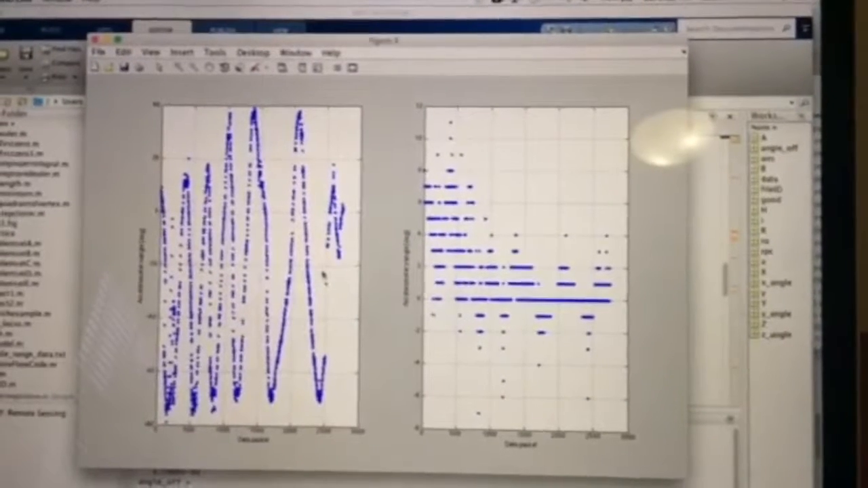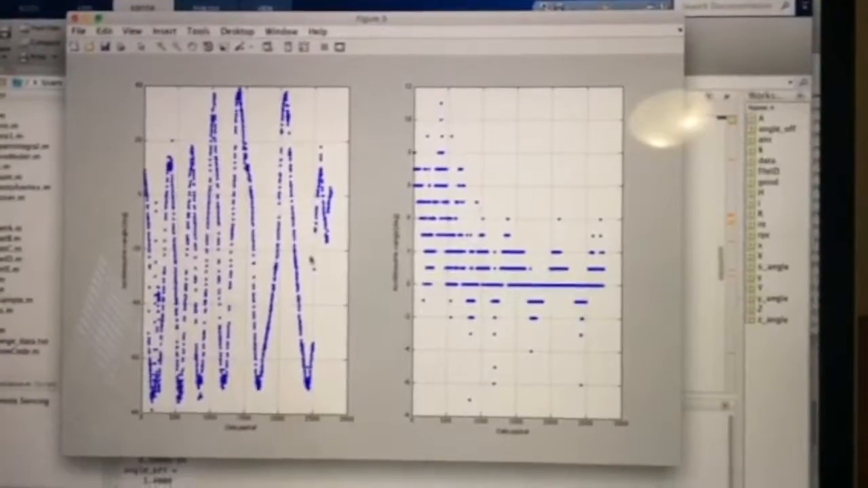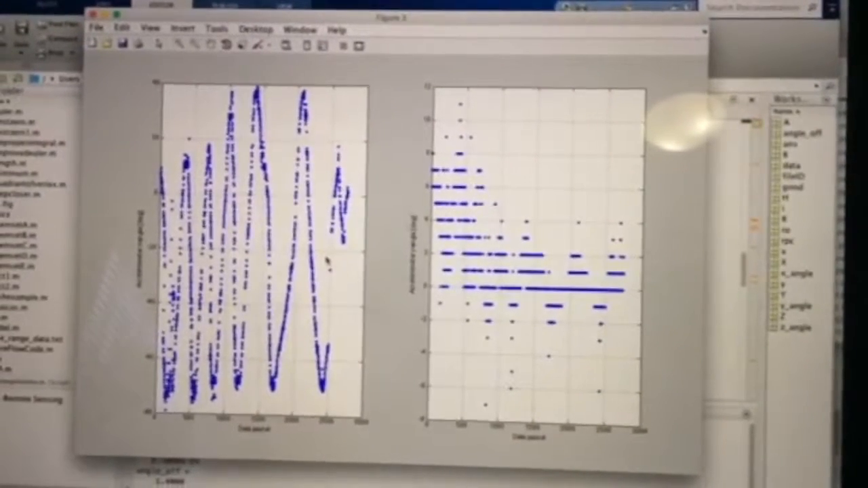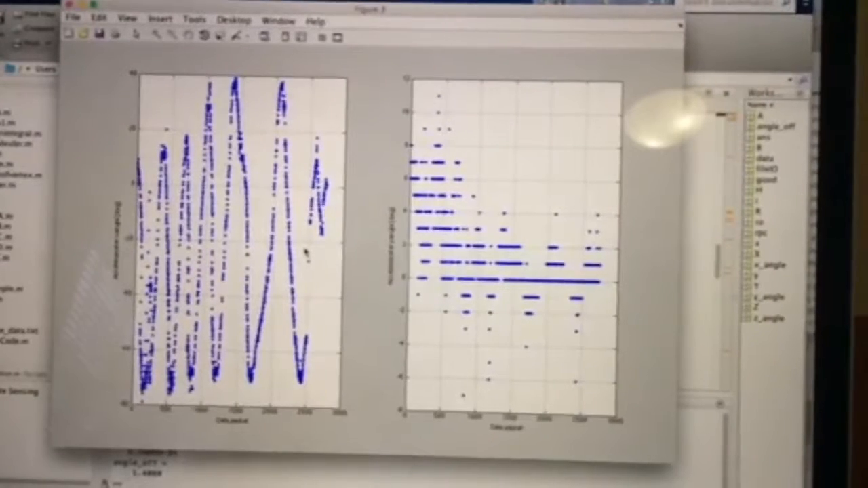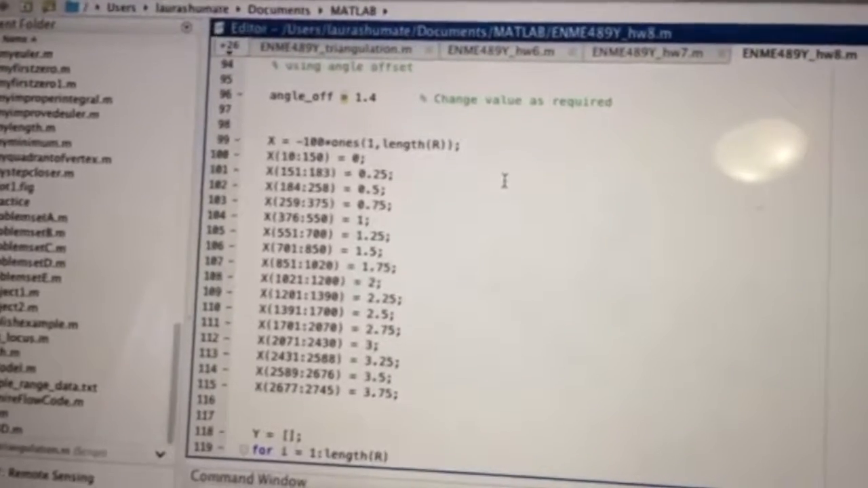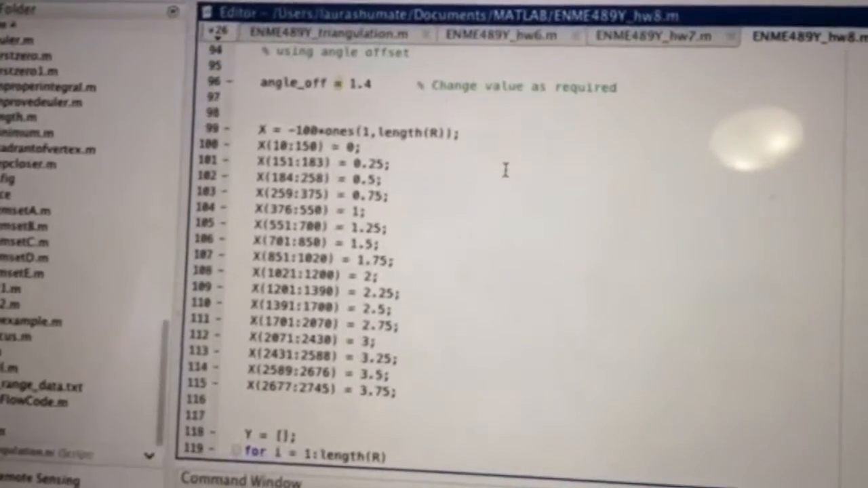Here are some of the MATLAB outputs from my first set of data collection. As you can see on the left in the X angle plotted against data packet graph, the X angle very distinctly goes downward and upward again, representing the downward and upward scans I did for each line scan. I was able to use that plot to assign X coordinates for each data point, as you can see here.